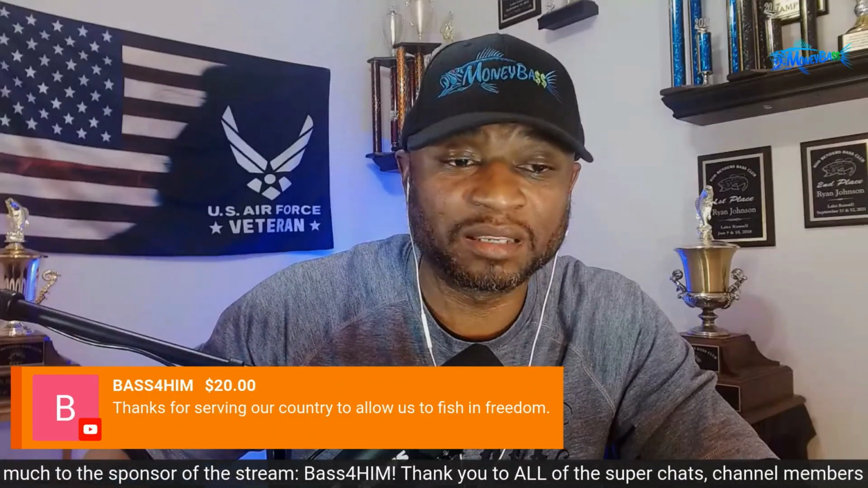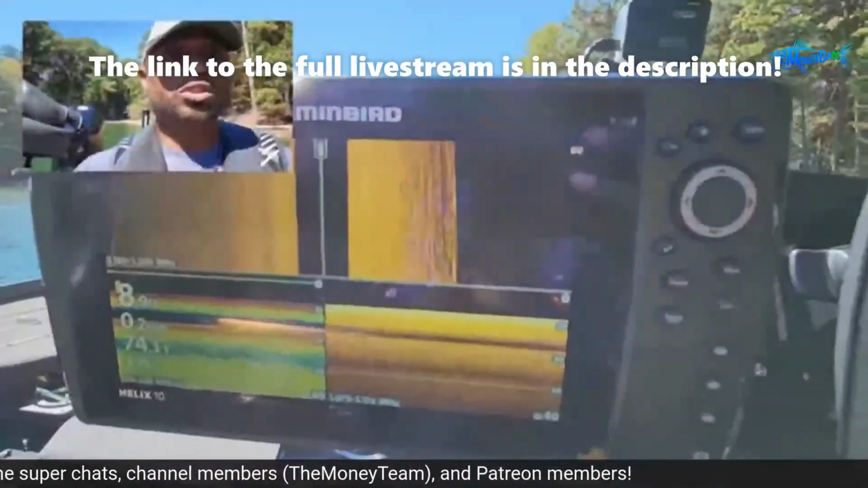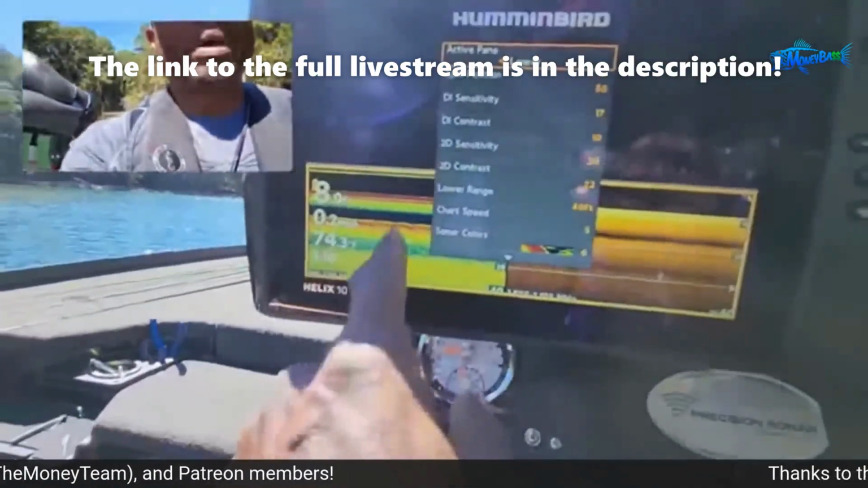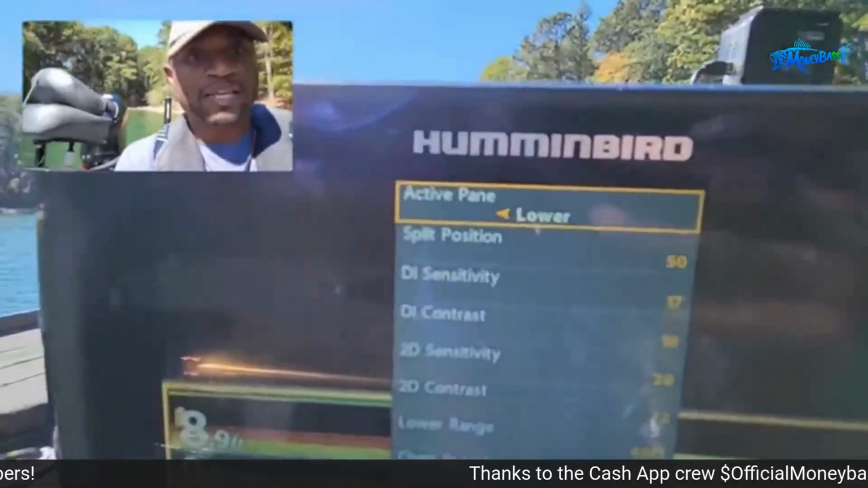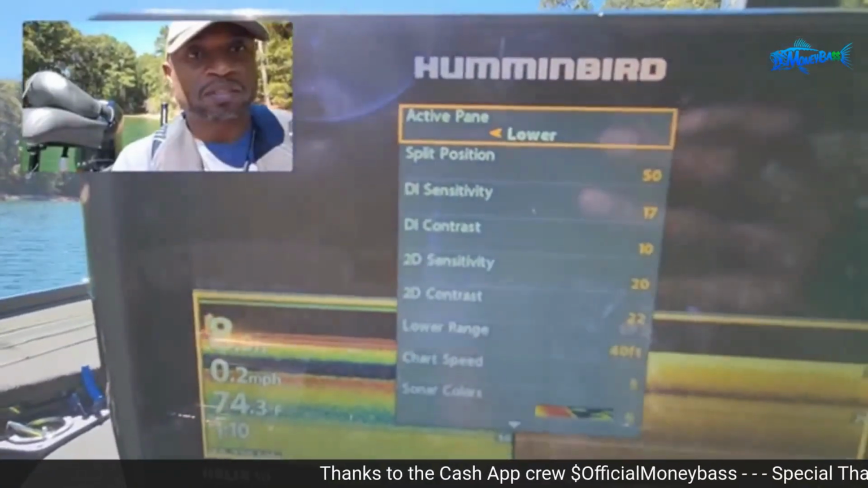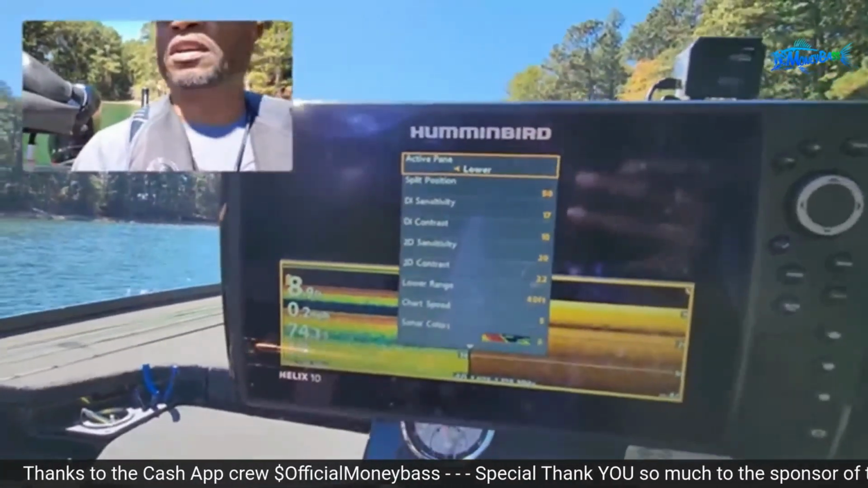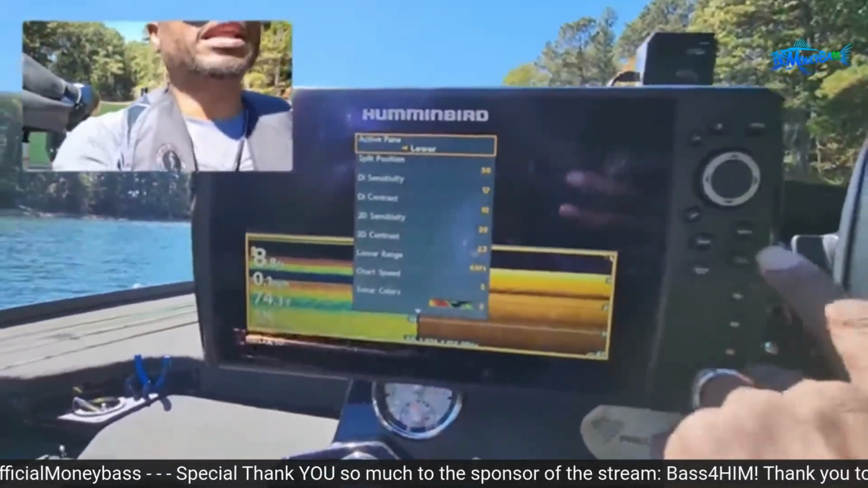All right, so let's go ahead and pull this up and we will get straight into this video, guys. Here we go. Let me go ahead and switch this around and show you my settings first. On the lower pane, I have my sonar and my down scan, and these are the settings I currently have on. But as always, you need to set those specifically for whatever lake you're at and the water conditions you're going to be facing that day.